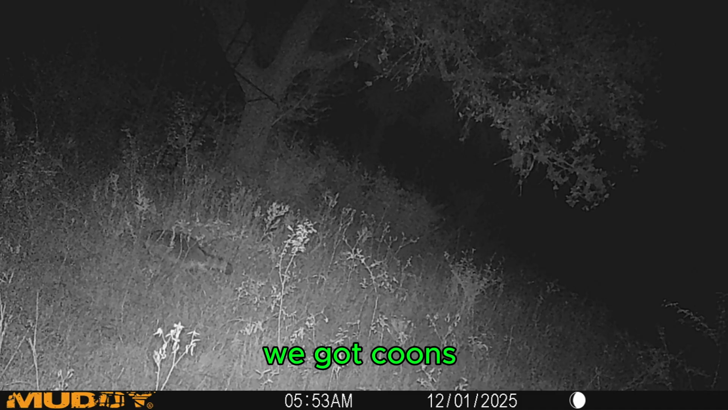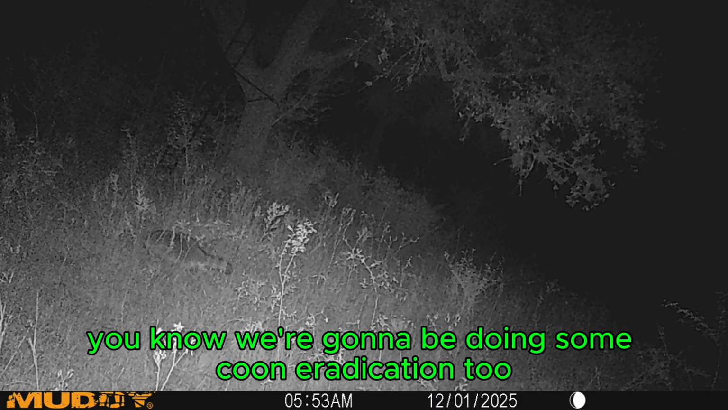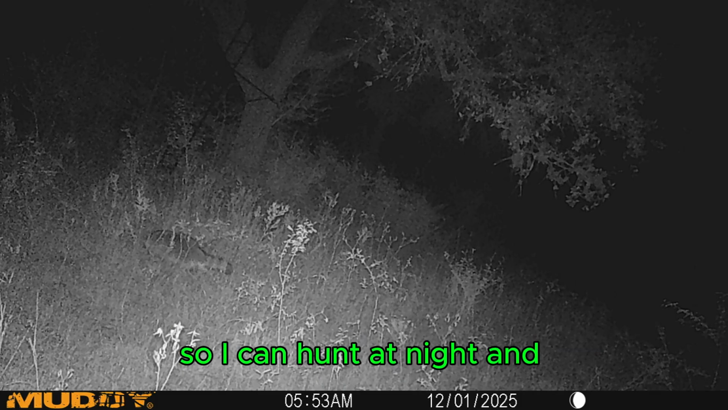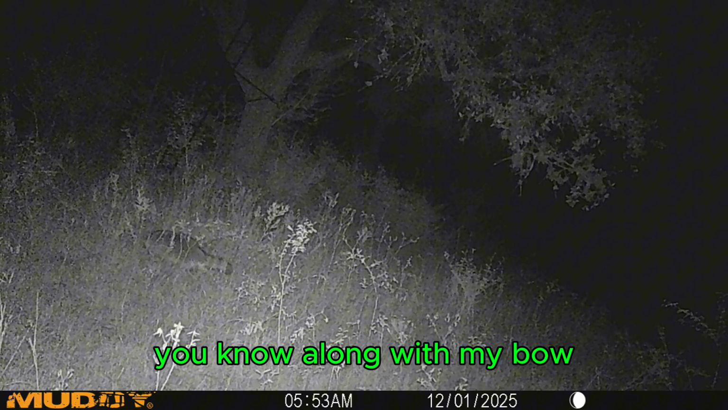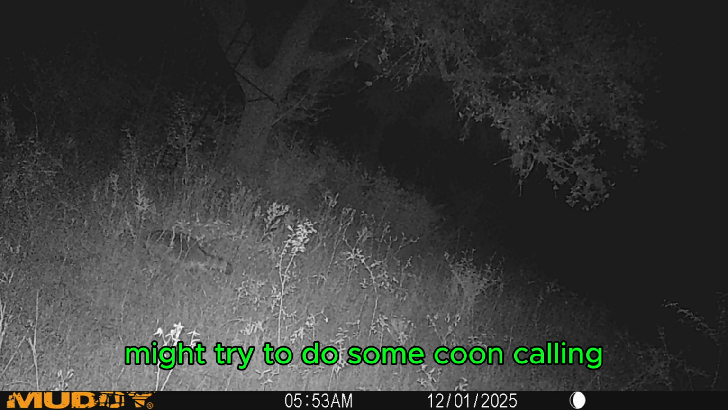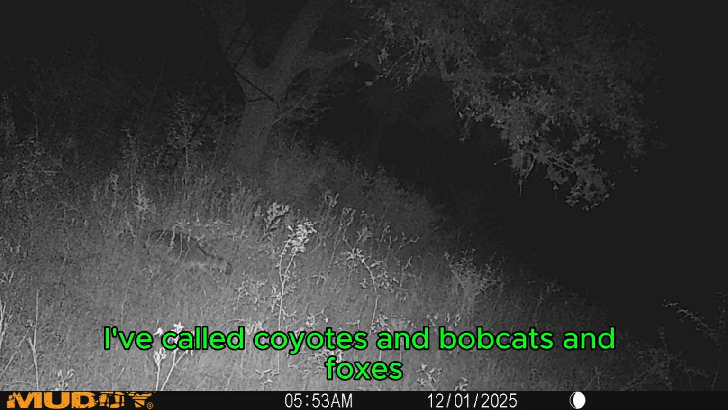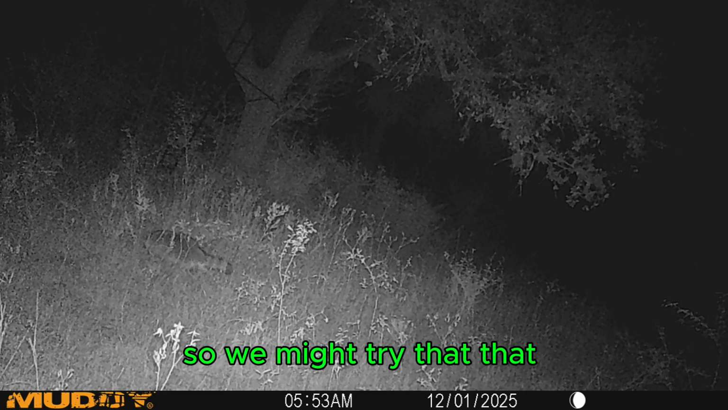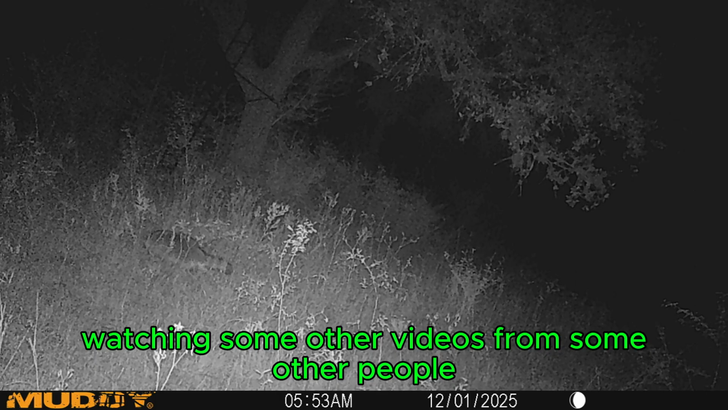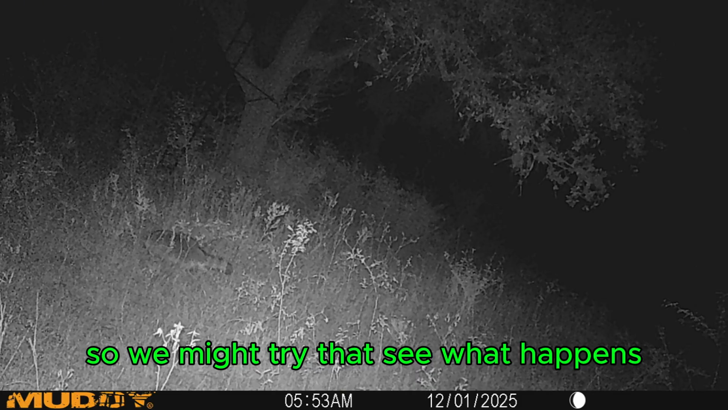And of course we got coons. Like I said in the other video, we're going to be doing some coon eradication too. I'm going to put lights on all my feeders so I can hunt at night. Along with my bow, I'll be carrying a .22 with me, and we're going to do some coon eradication. Might try to do some coon calling. I've never called coons before. I've called coyotes and bobcats and foxes, but I've never called coons. So we might try that. That might be pretty fun. I've been watching some videos from other people doing coon calling. So we might try that, see what happens. We'll let y'all know.